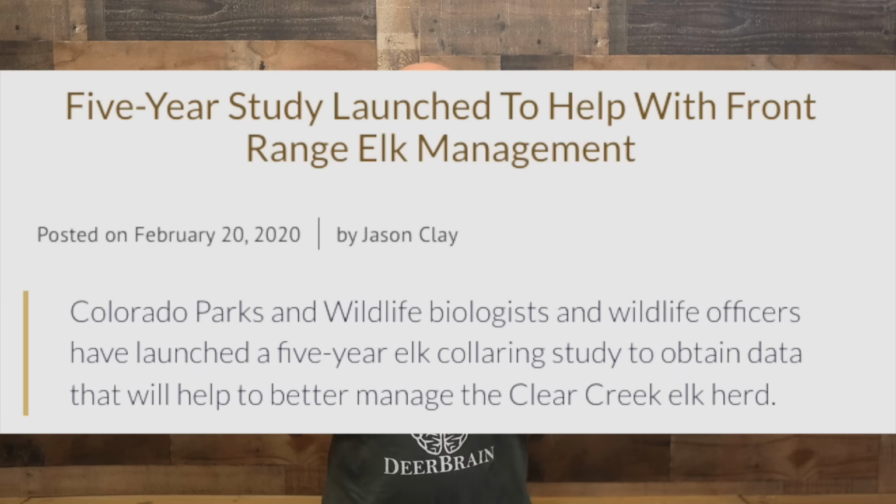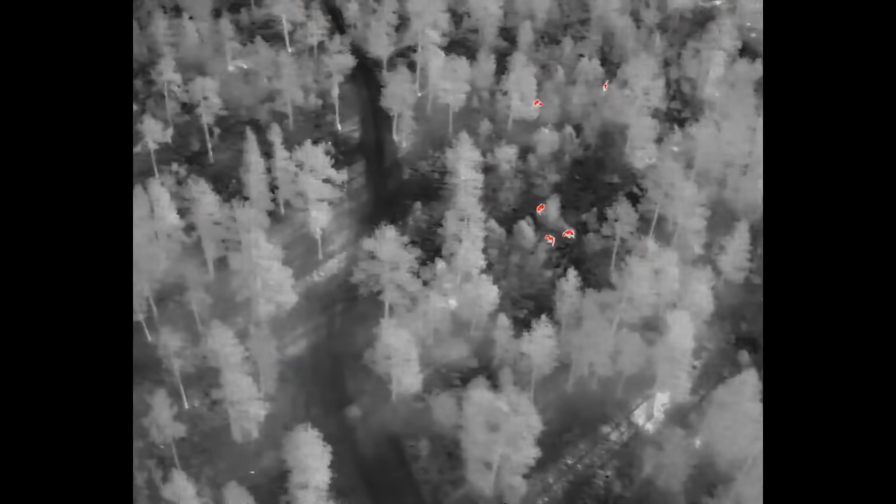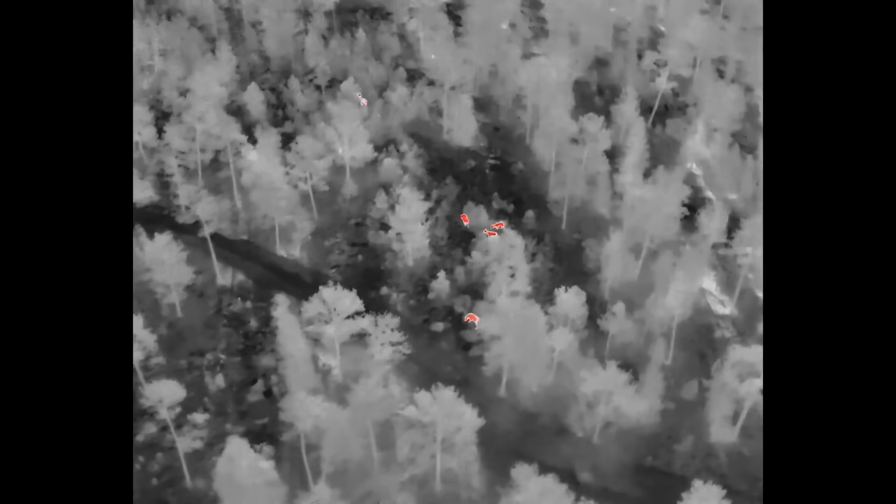The beauty of the thermal imaging is that it reveals what our eyes can't see. And while GPS collar studies follow individual animals across vast territories, like watching a single actor in a massive play, thermal drones let you see the entire cast in real time. You can watch bedding density, see how elk use edge habitats, observe their reaction to the weather changes, how they handle thermals, figure out where they actually spend their time or where they don't spend their time.